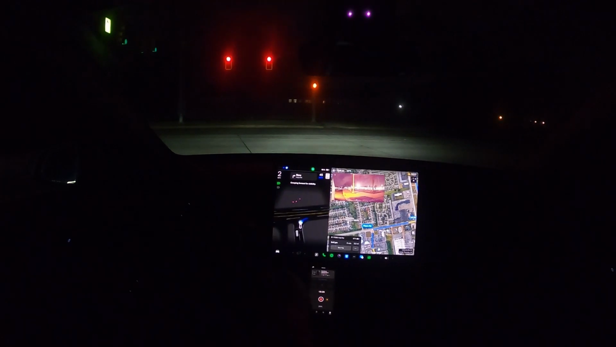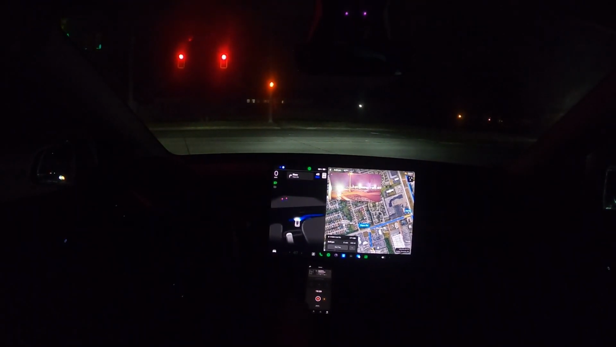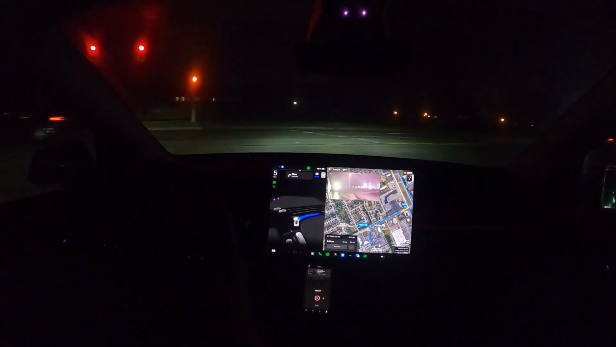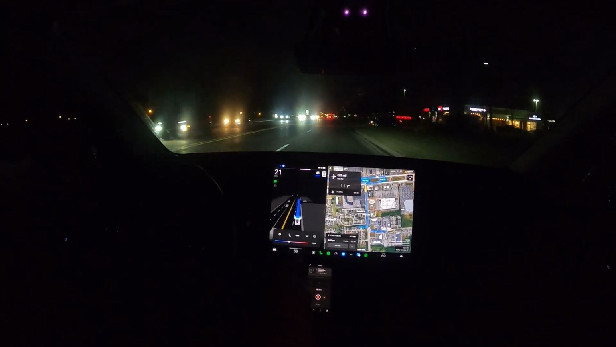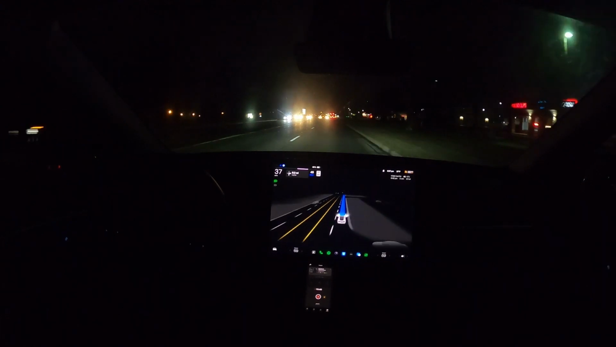Again, I'm not a financial advisor. I'm just letting you know because I bought FSD on my other Tesla when it was like 6, 7K, right? For those of you that follow the channel, sold that one, got this, have the subscription model, right? I mean, really, let's see how it does in the daytime tomorrow. Did that perfectly, by the way. You know, because this is just beautiful.